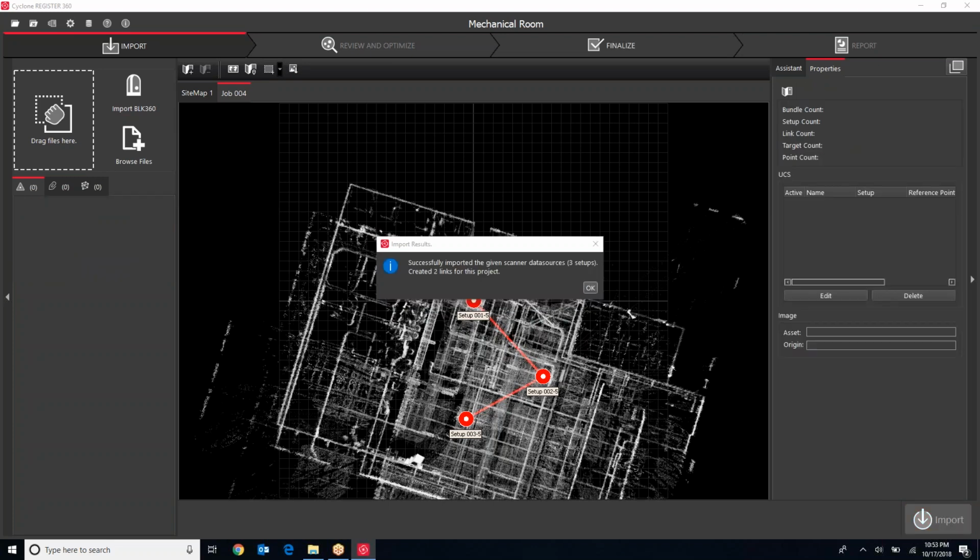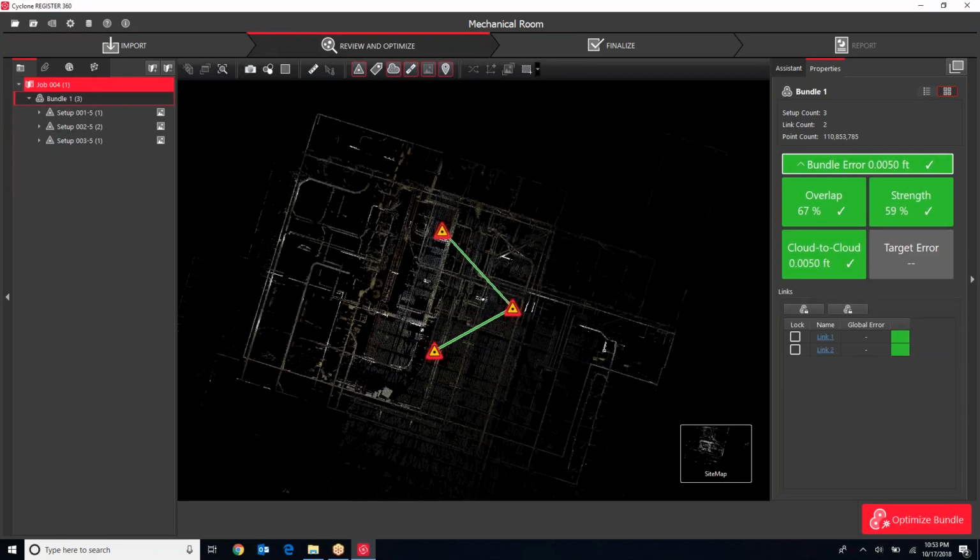All right, the download process took about 10 minutes or so. So we've got the data set here. I'm going to go ahead and OK that. All right, so we'll talk about some of the tools built into the REGISTER 360 software. On the left side here, we've got our job and then kind of a subdirectory of items in the job.